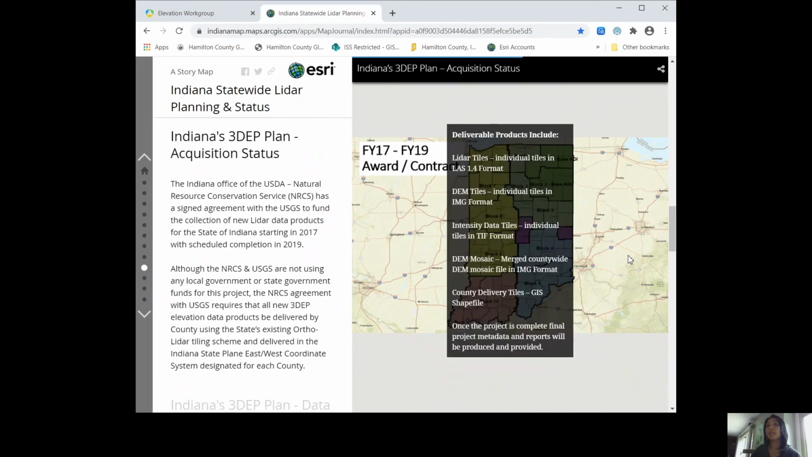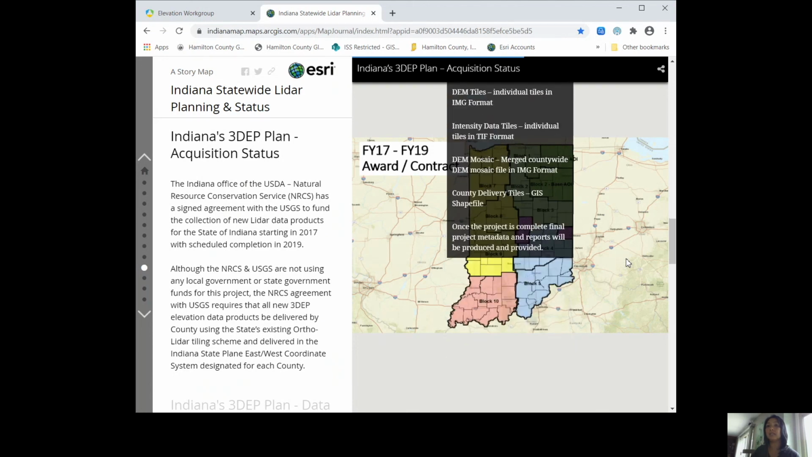Deliverable products include LiDAR tiles, individual tiles in LAS 1.4 format, DEM tiles, individual tiles in image format, intensity data tiles, individual tiles in TIFF format, DEM mosaic, merged county-wide DEM mosaic file in image format, and county-wide delivery tiles in GIS shapefile format. Once the project is complete, final project metadata and reports will be produced and provided.